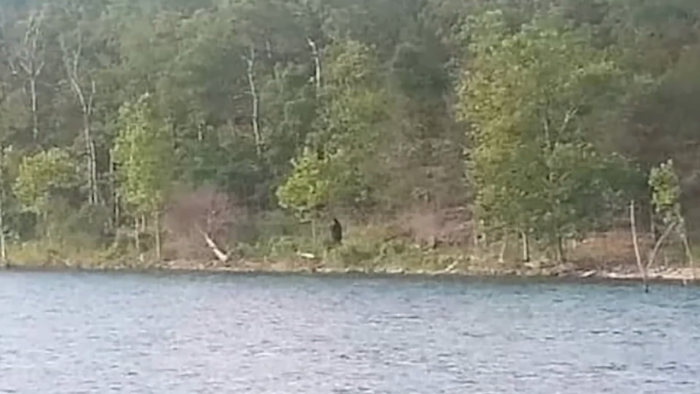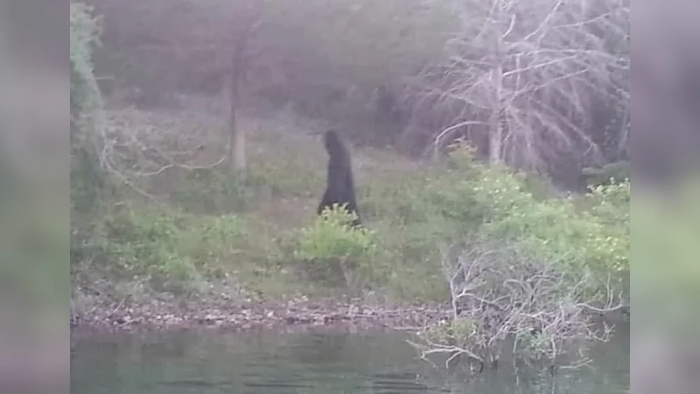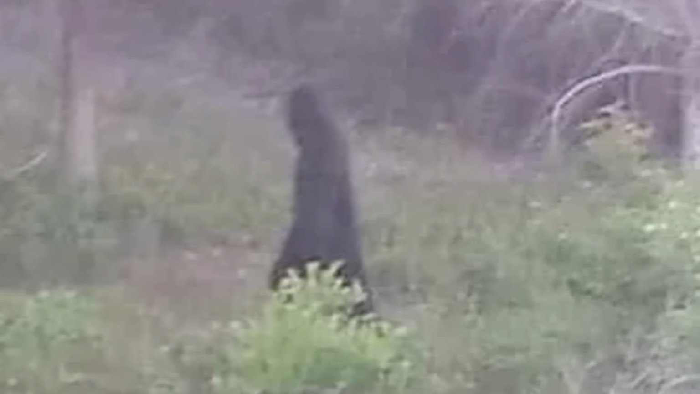These remarkable images, captured at Big Creek Lake in Wilmer, Alabama, have ignited a wave of speculation and wonder. From the very first glance, it becomes apparent that we may be in the presence of the legendary and elusive creature known as the Bigfoot. The creature on display possesses a thick coat of fur enveloping its entire body.